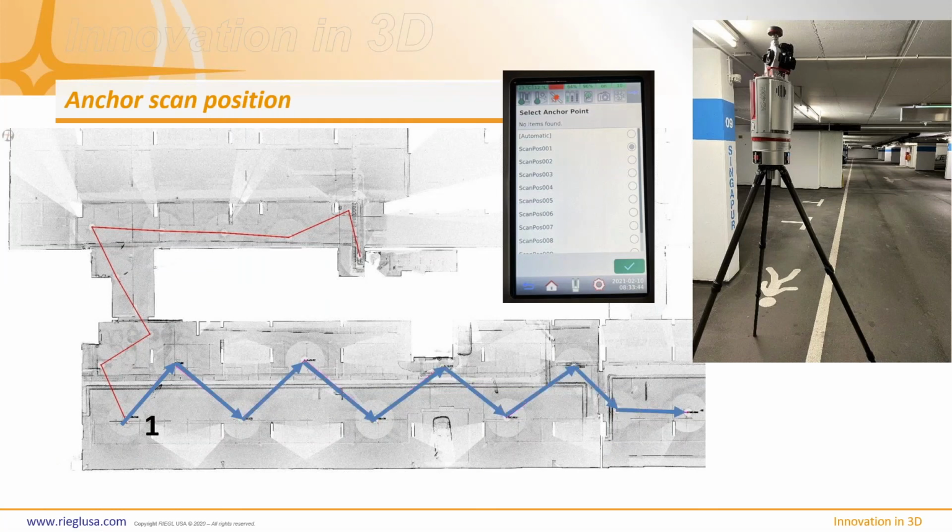Okay, so moving on. Another new function that has been implemented and improved for both the RIE project app and also RiSCAN Pro: now it's possible to go back to an already registered scan position in the field at any time.